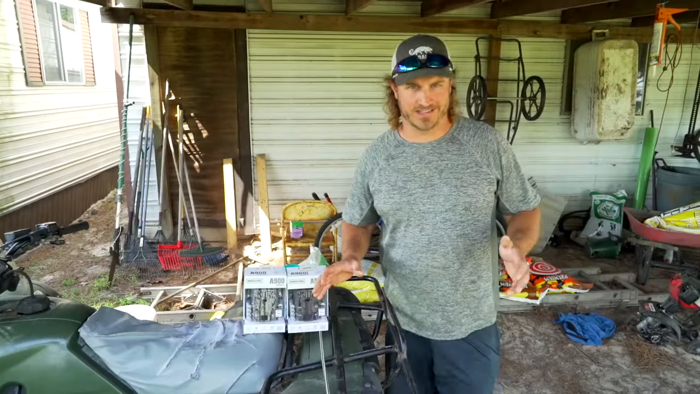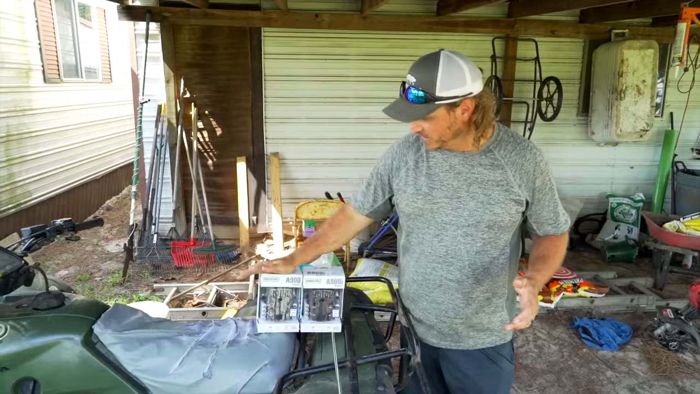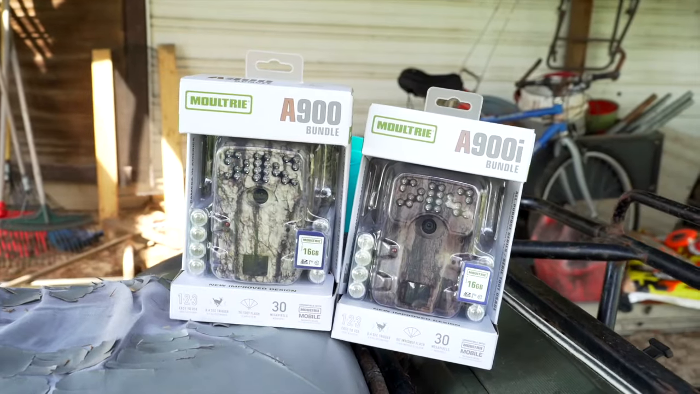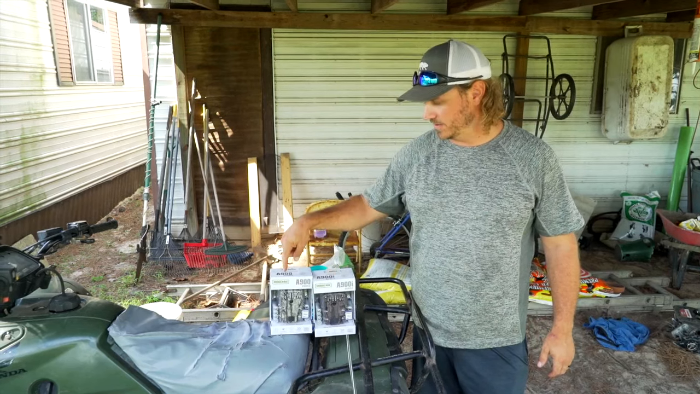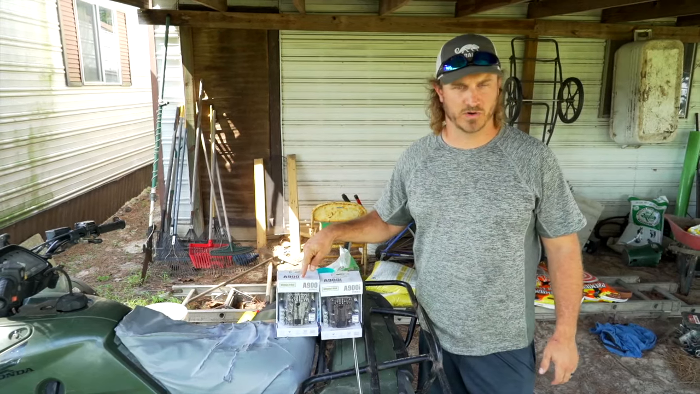So we're gonna run a little test, all right? This is the Moultrie A900, and this is the Moultrie A900i. This is an infrared trail camera. This is an old school red flash trail camera, okay?